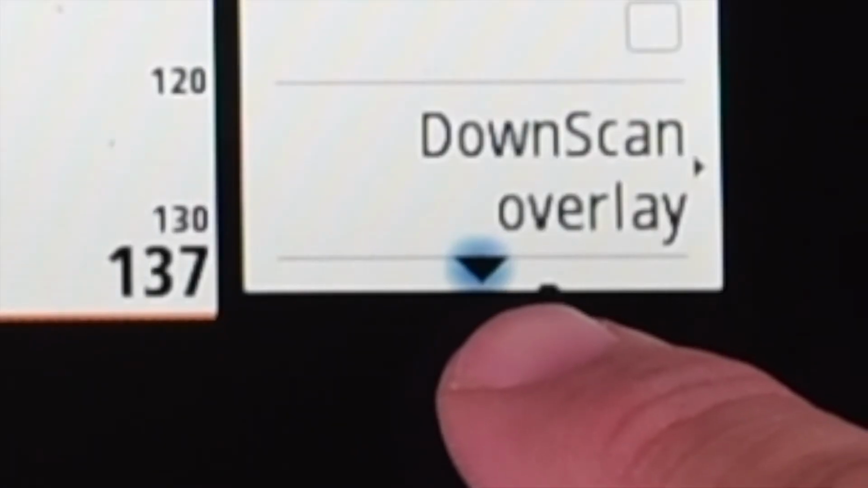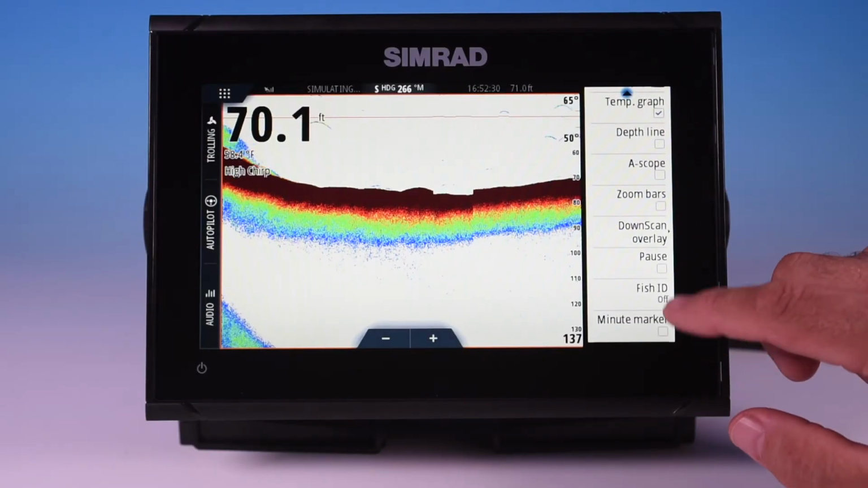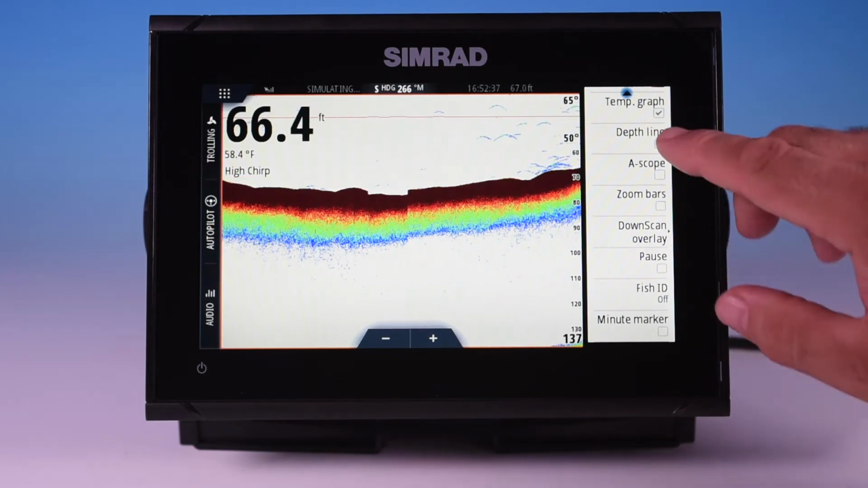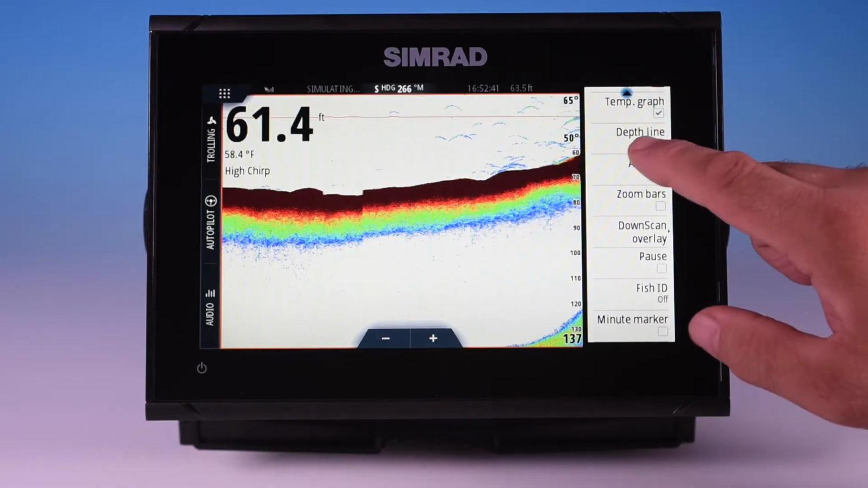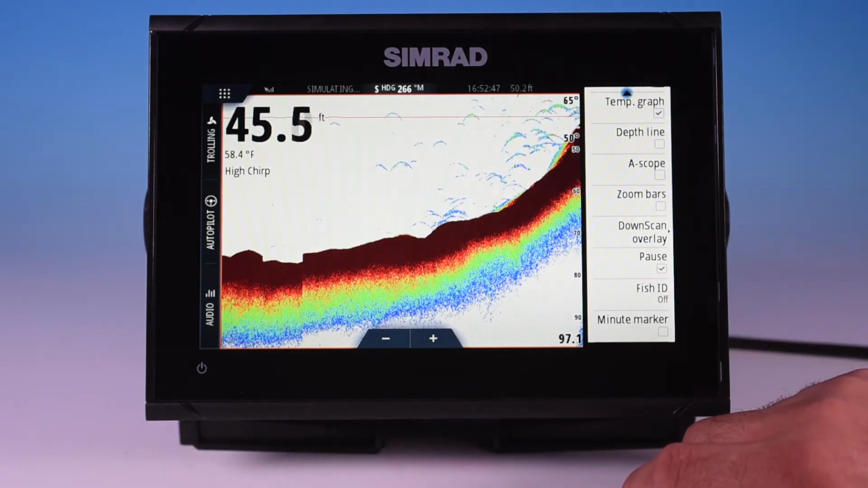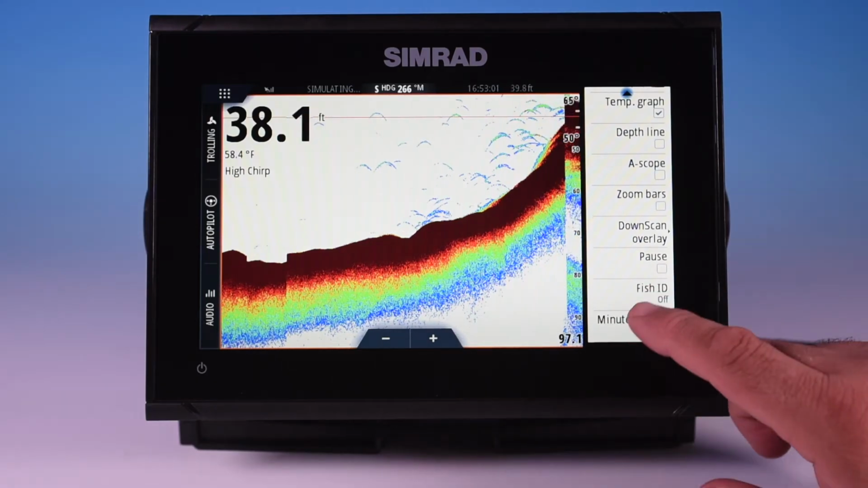Now if you look down here, you've got a highlighted arrow, indicating that there's things beyond. Downscan was showing as our last option, but there are options beneath it. When I scroll down, you can see the arrow is now highlighted, showing that there's stuff up above that. Underneath downscan overlay, we have a pause feature, which pauses the screen and the transducer, so that's on or off.